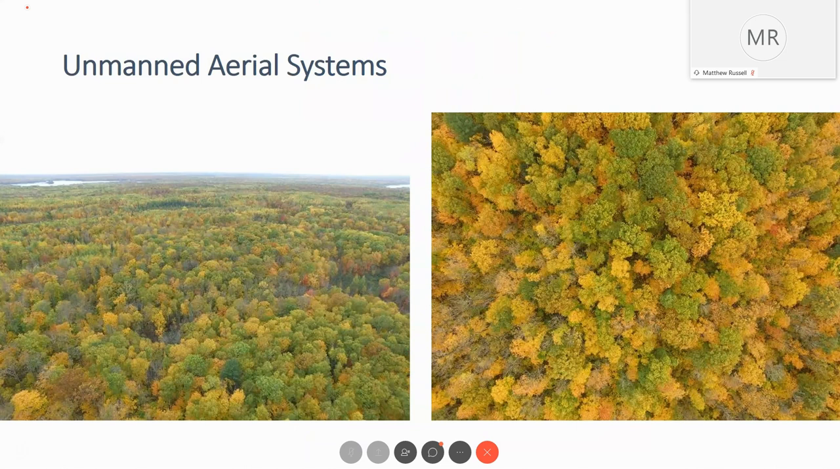So I'll go into how we're using the unmanned aerial systems. Again, we're working with Northland Community and Technical College to collect this data, and we wanted to see if drones or UAS could be used for inventory purposes.